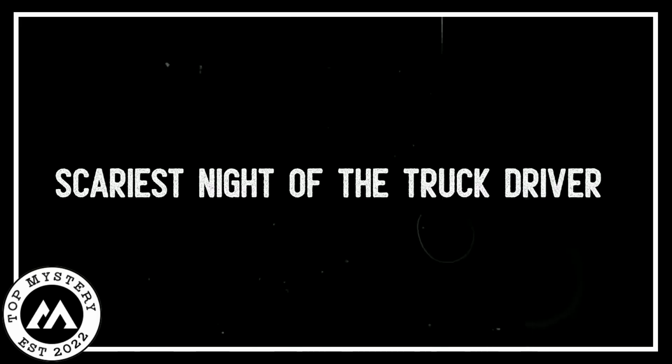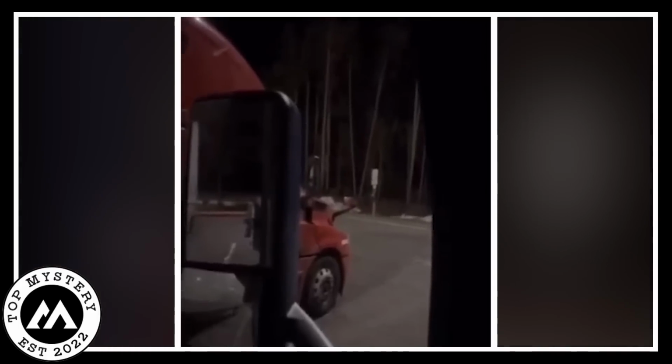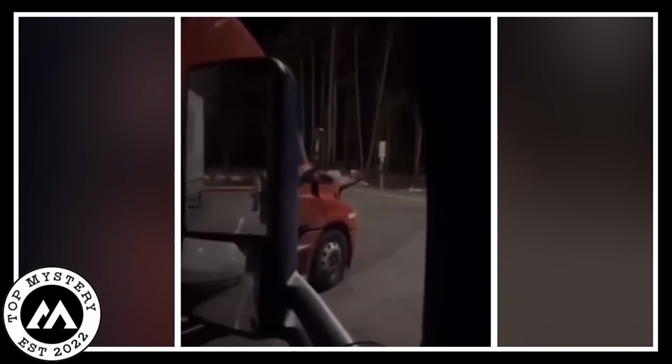Scariest night of the truck driver. One spooky night, a lone truck driver found himself in a chilling dilemma. Picture this, he's cruising down a deserted road when suddenly his safe truck comes to an unexpected halt. Alone in the darkness, he decided to document the creepy encounter on video. As he fumbled with his phone, something caught his eye in the forest beside the road. A mysterious figure was moving swiftly among the trees.